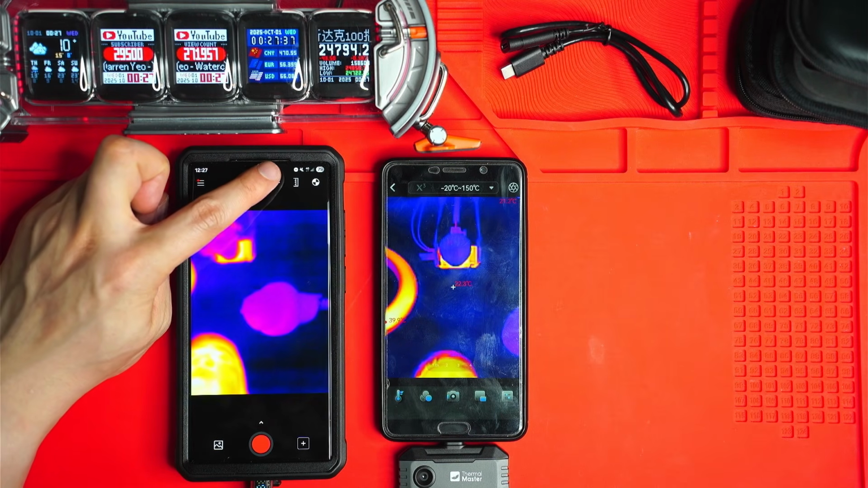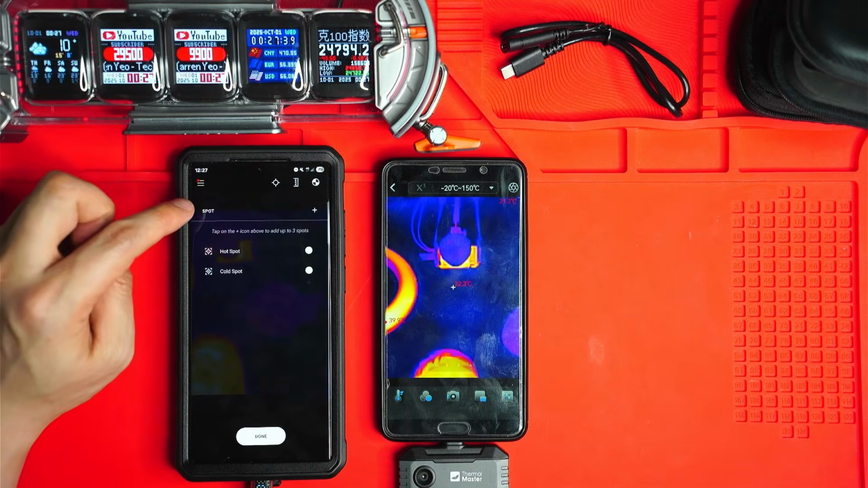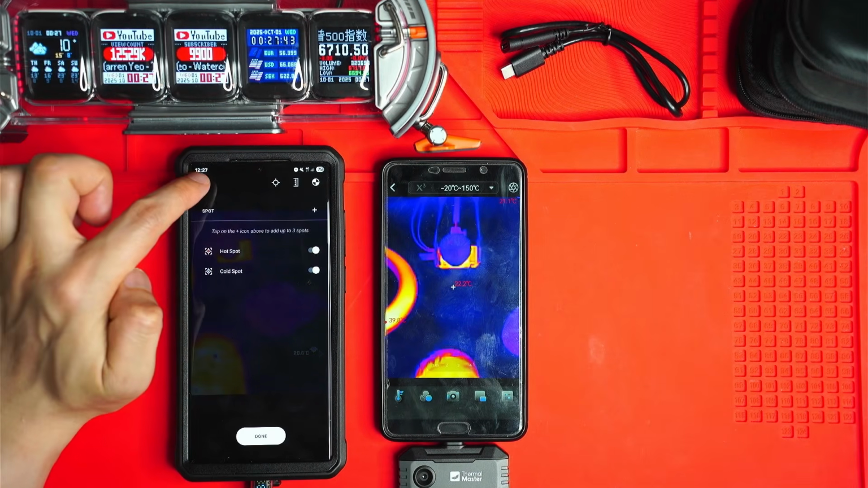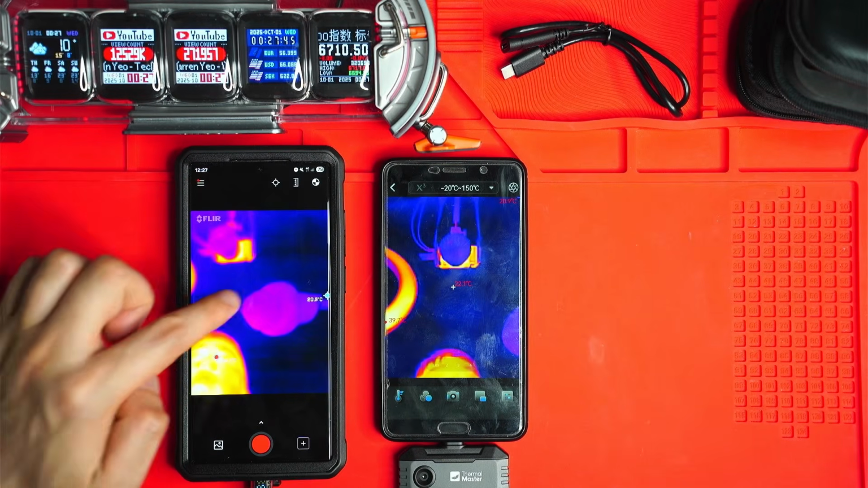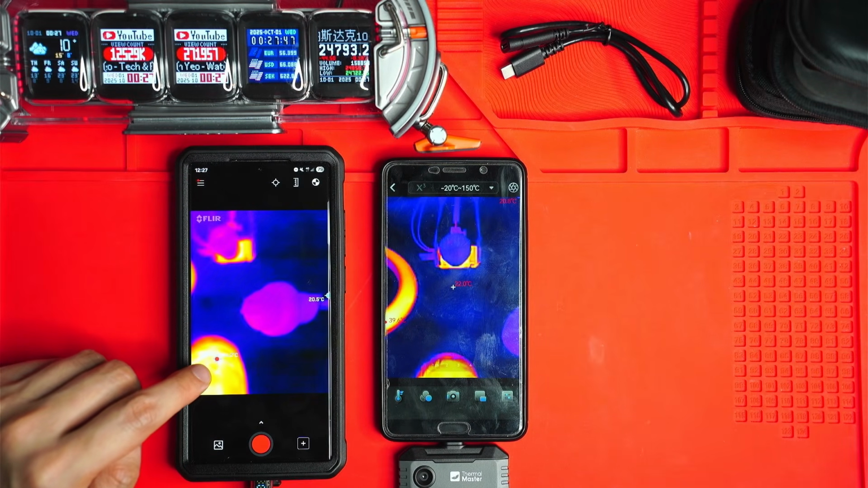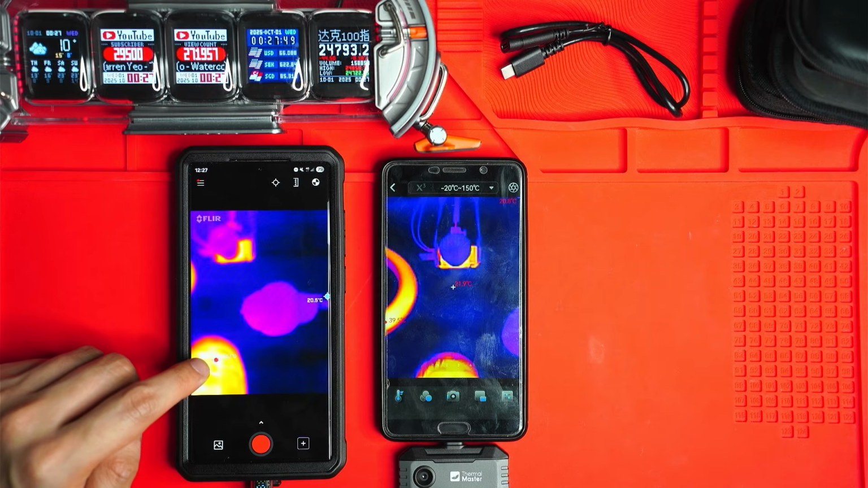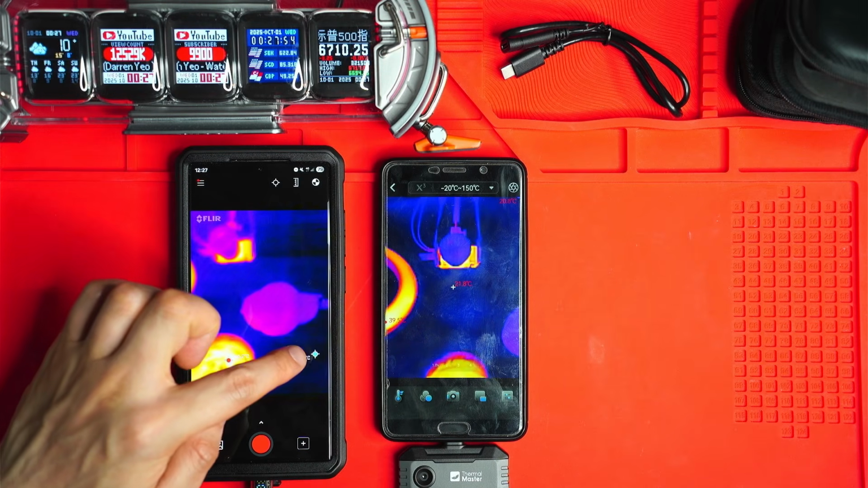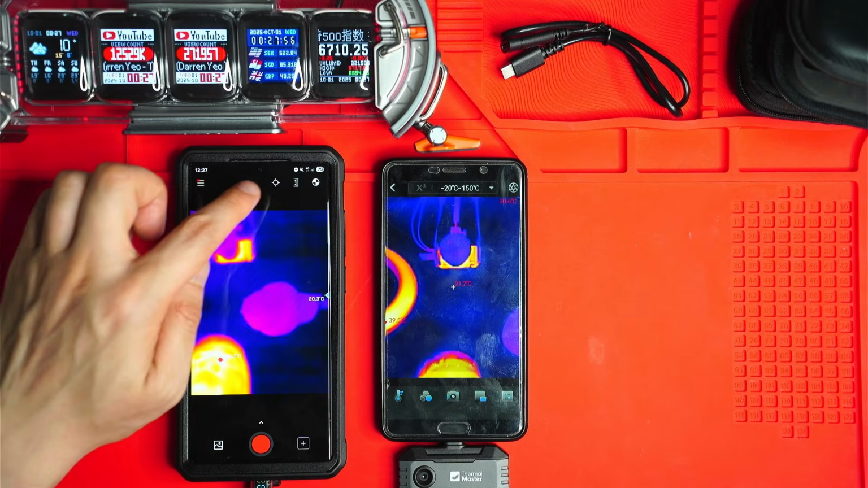And up the top here, you've got this kind of cross here. So if you hit that, basically you can enable the hot and cold spot on the scene. As you can see, this sort of red dot goes around and measures the hottest part of the scene. So that's at the moment my face, and then you've got the background, which is 20.4 degrees Celsius.